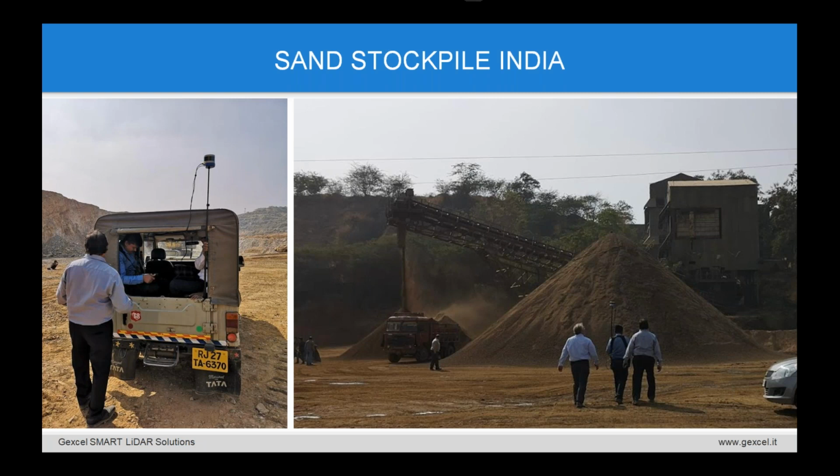So the first case that we will experience today is located in India. Our partner, Lawrence and Mayo, is very active in the mining industry. And as you know, India is one of the major worldwide producers of different kinds of materials. The distribution of these minerals in the country is uneven, so the density of extraction sites varies from region to region. The site we are going to present today is a huge zinc mine in the Rajasthan region.